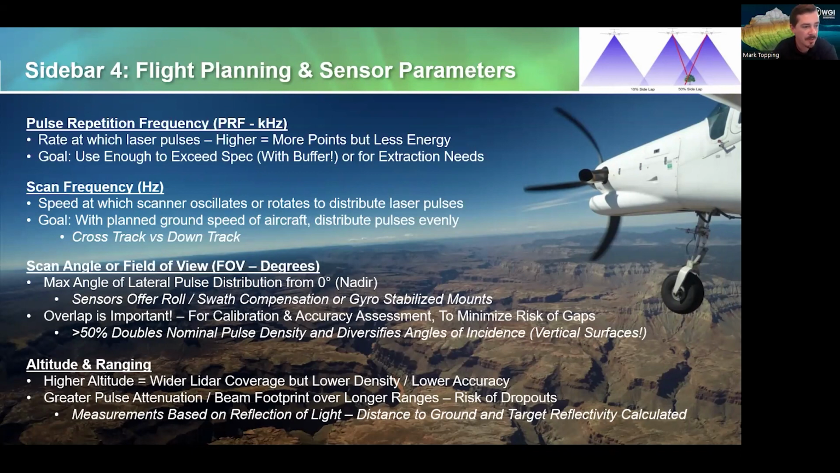A scan angle or field of view is the maximum angle of lateral pulse distribution, so how far the mirror scans from 0 degrees or straight down, which is called nadir. A lot of sensors offer roll and swath compensation or gyro-stabilized mounts to correct for some of that aircraft dynamics, which causes quite a significant amount of point placement variance. You kind of have a wavy flight line if you're not compensating for that. Again, we covered our 50% overlap, which is beneficial for penetrating vegetation and capturing the sides of vertical surfaces. This also doubles your nominal pulse density.